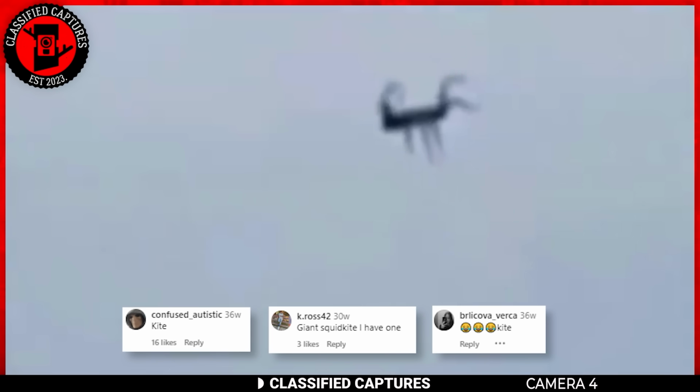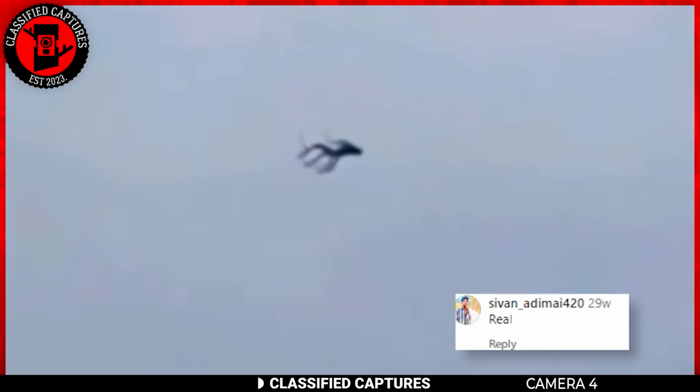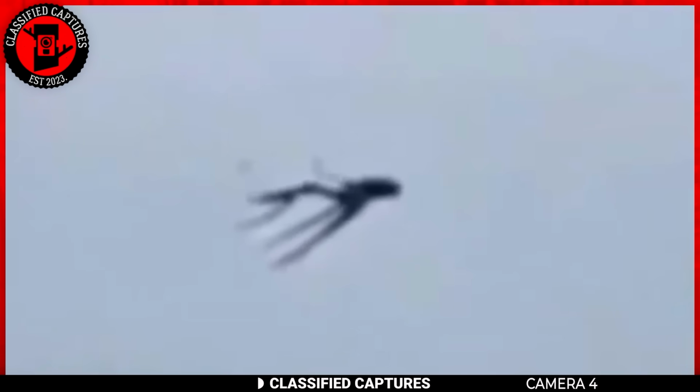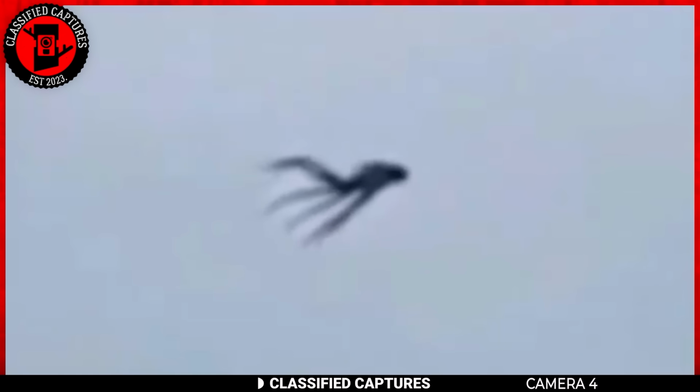Most people believed it was just a kite due to the varying shapes and sizes kites can come in. Another theory was that it was a weather balloon, but we're not exactly sure if there are weather balloons in this shape. Despite the many skeptics, some remained convinced that the creature was indeed a leviathan. For those who don't know, the leviathan is a mythical sea creature with tentacles. If we're going to be accurate to the lore, I'm not exactly sure it can fly, but hey, this is the 21st century where anything can be possible. So what do you think?